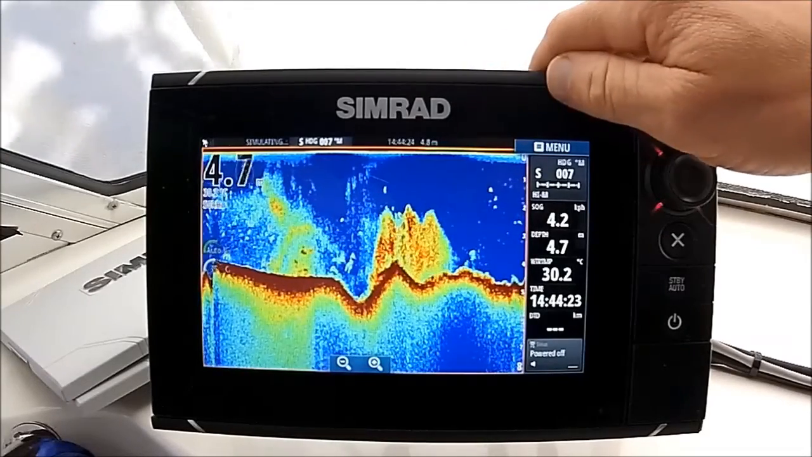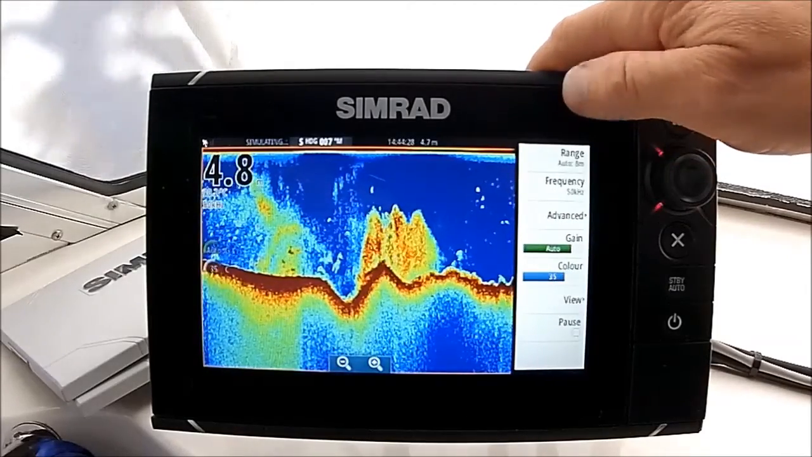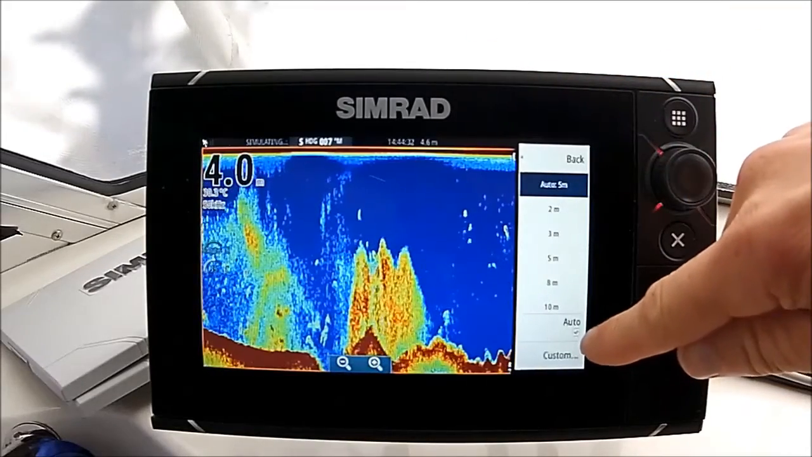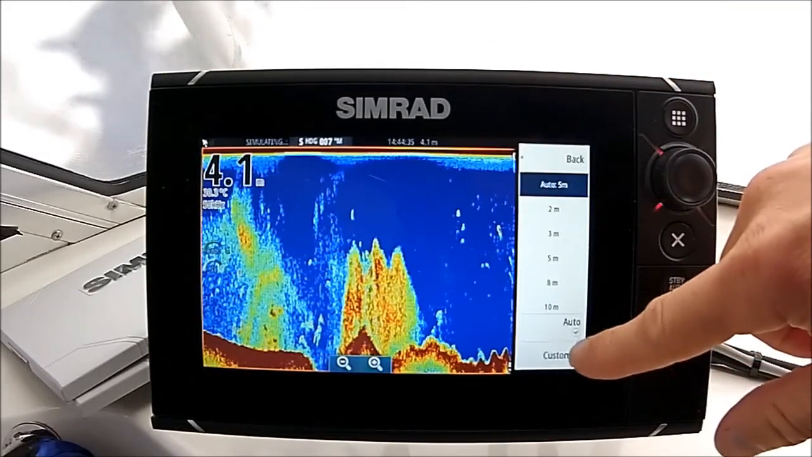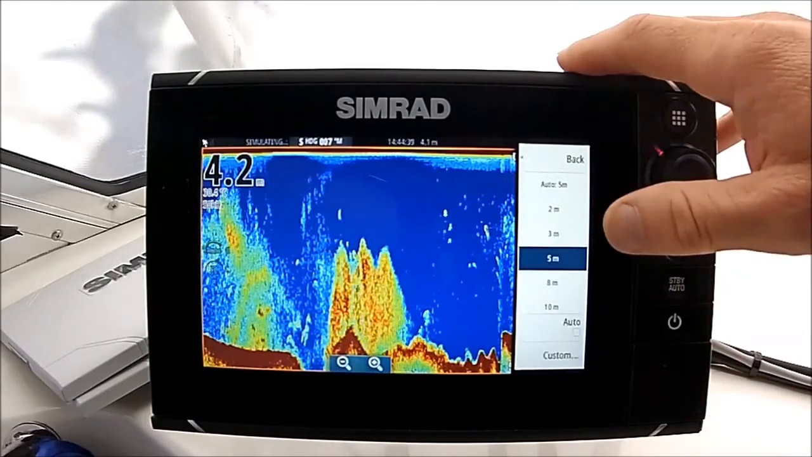Now it'll change what we're seeing here on the screen because we're only reading 4.5 meters, but if we go in, range is the very top setting. You'll see at the moment the auto box is selected. I want to untick that, and now we've got infinite control over the range of this unit.